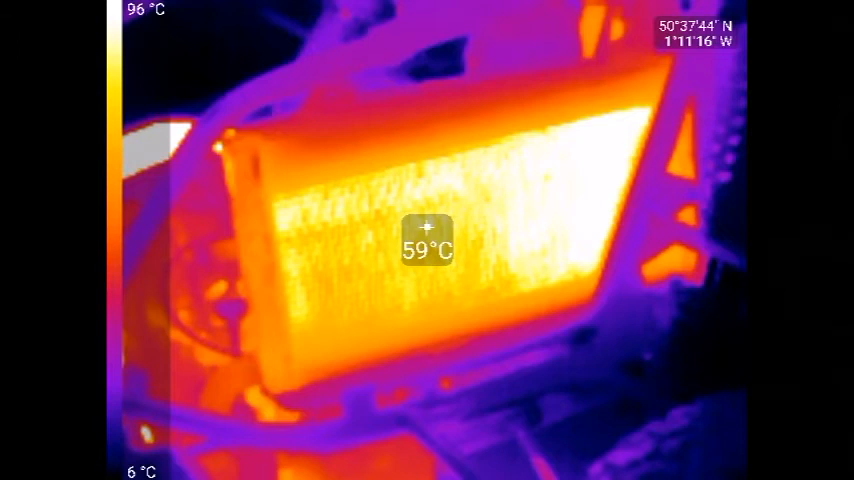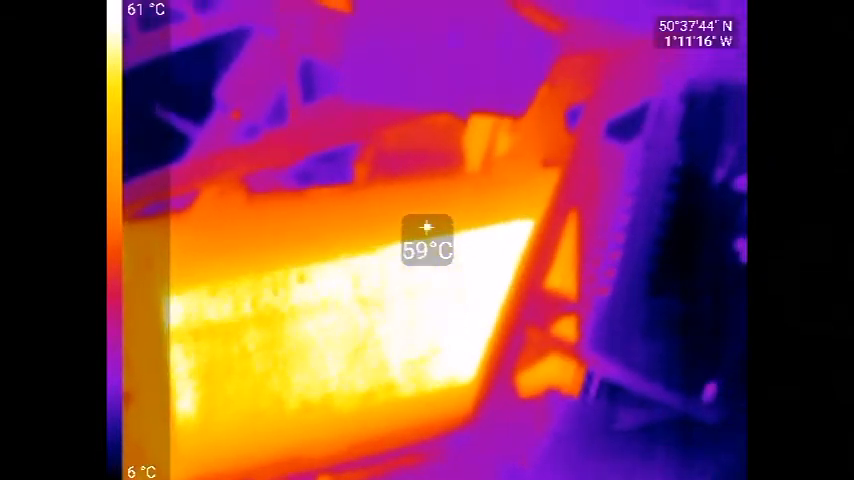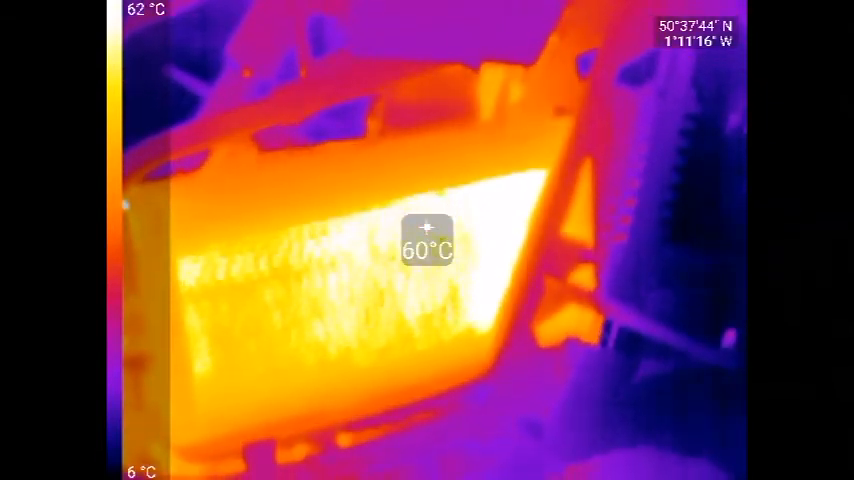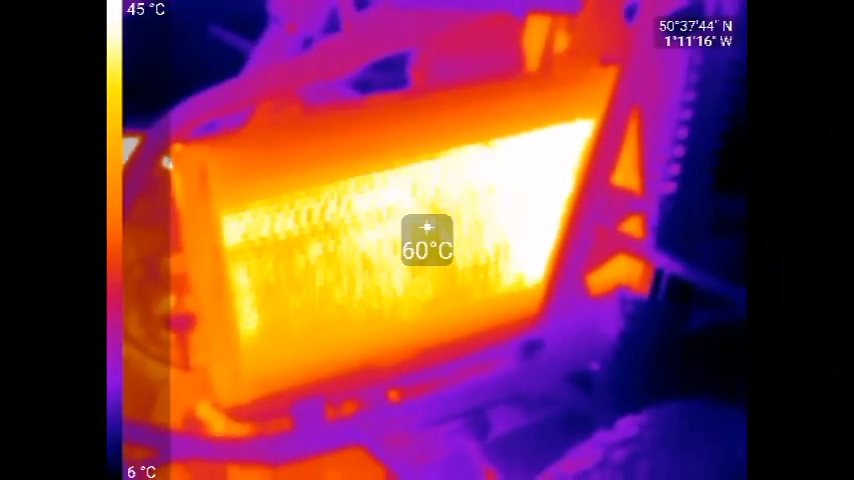Right, so we're just going to check on the radiator situation. You can see quite clear that it's in desperate need of a flush. Let's see the drop off there, 48. See, there's a 60 odd there. But what we're going to do is just flick the fans on just to see what the effect of the fans is.